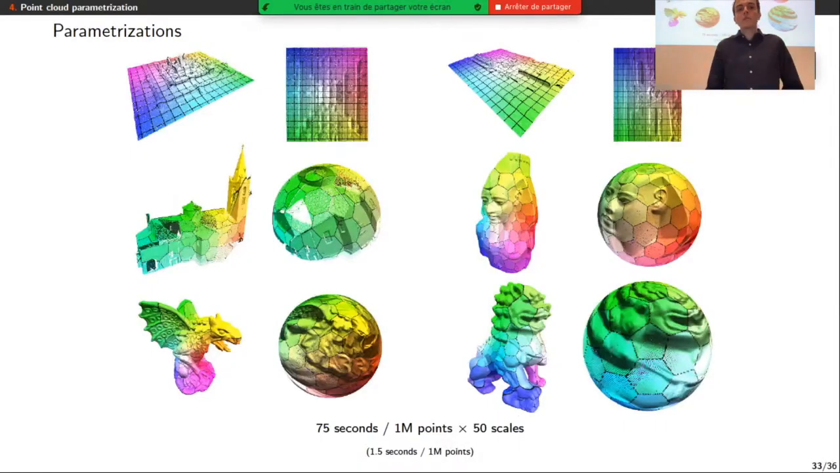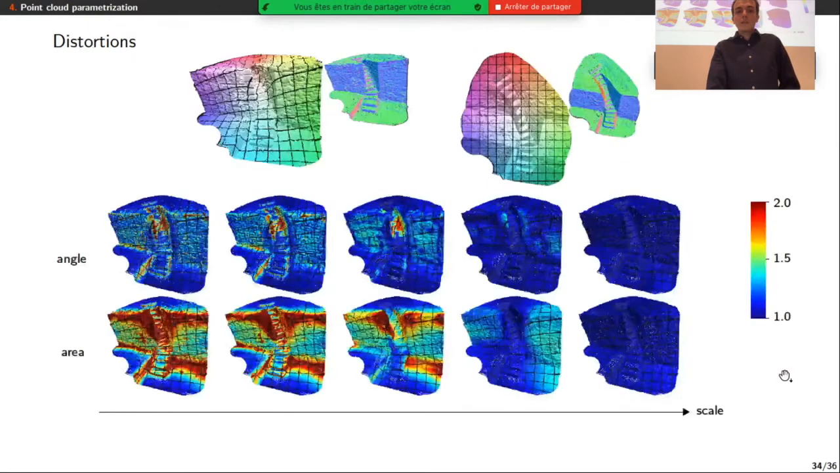So here are some results on different point clouds. Here I show several point clouds with their flattened version. At the top, we can see that mostly planar point clouds obviously converge toward the planar domain. And at the bottom, we can see that buildings or statues usually converge toward the sphere. Here I show the distortions measured at any point on this point cloud that samples the stairs here in 3D, and its flattened version that we can see here.